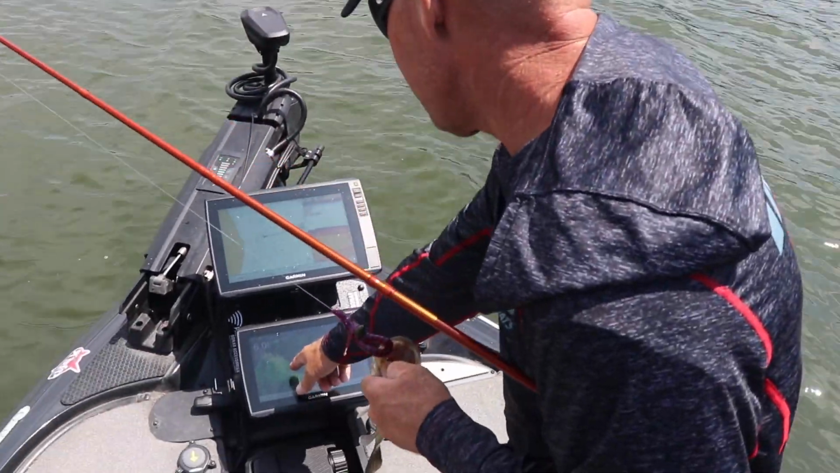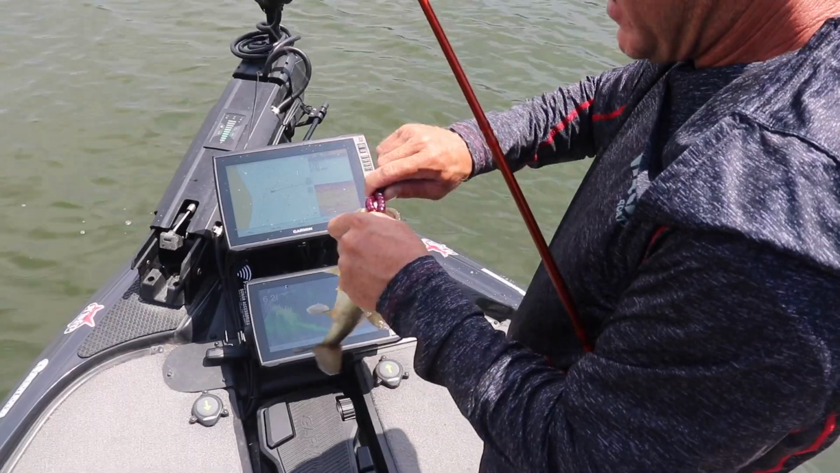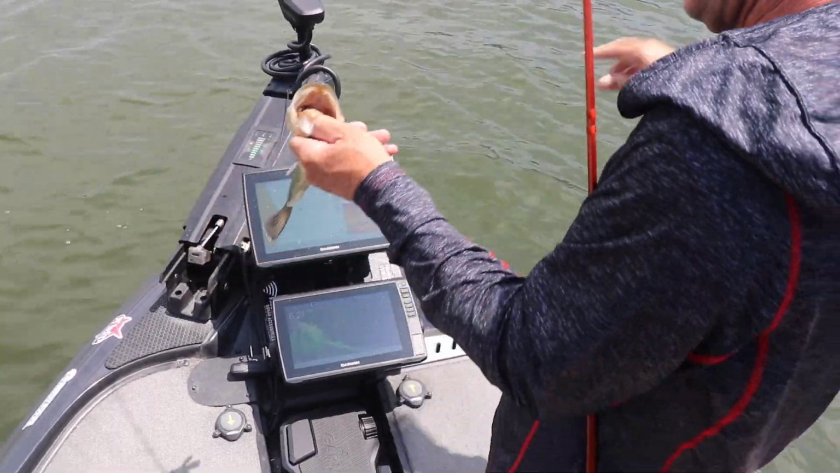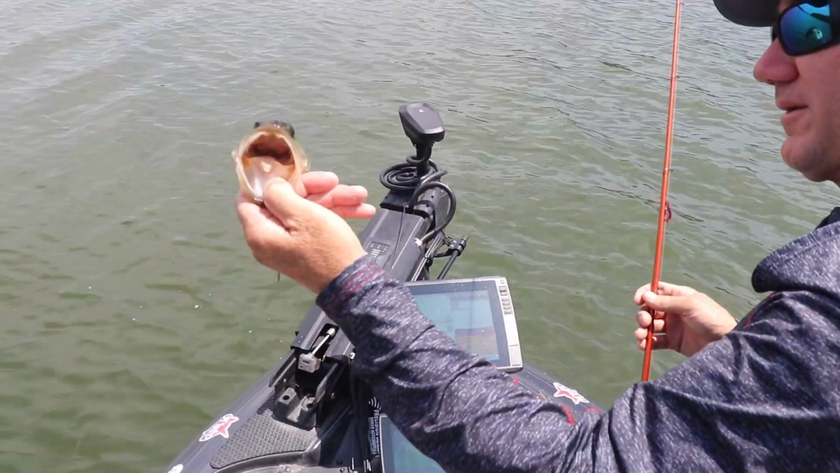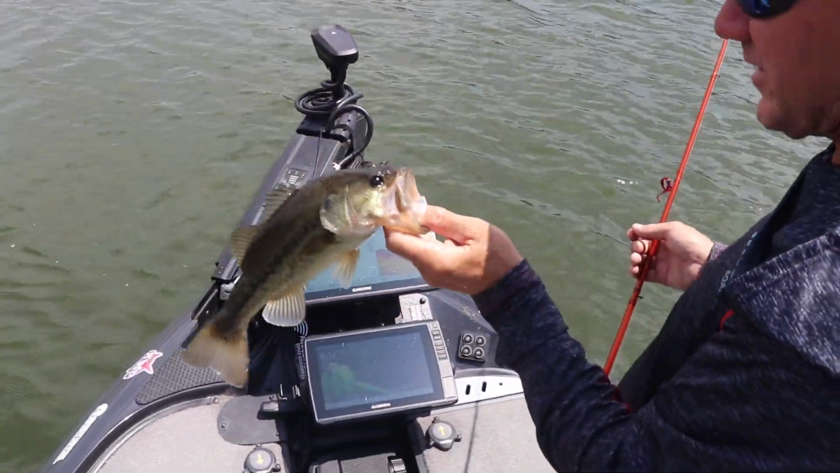We saw fish right under the front of the boat, about 8 foot out on Livescope. Pitched my crawl out there, and he bit both pinchers off. Pitched the worm down in there and caught him. That's how awesome Livescope is right there.